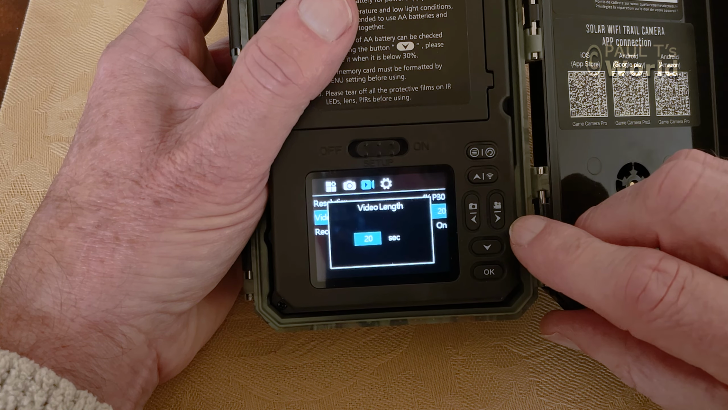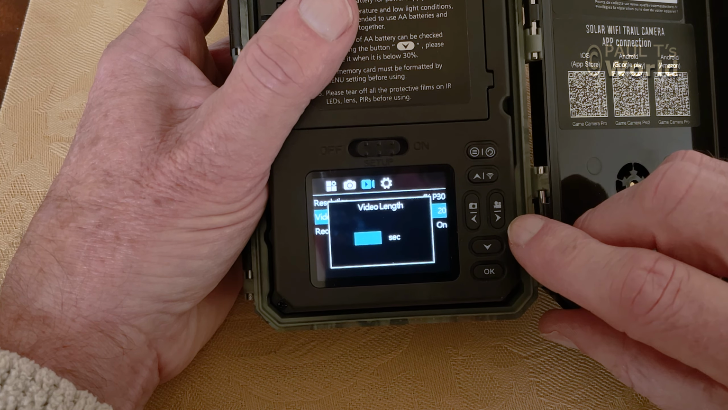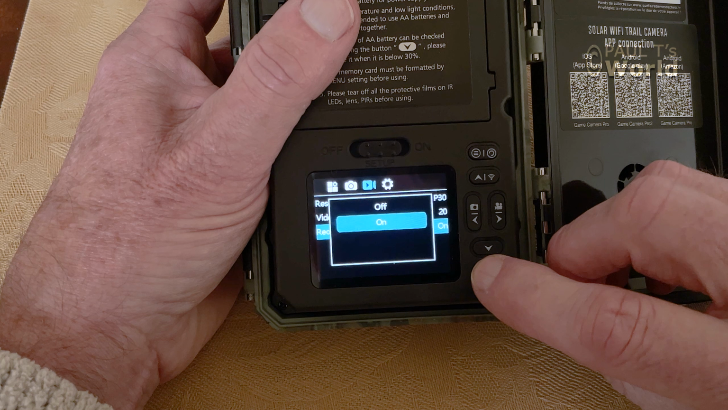Video length. Now this is quite important. I set this to 20 seconds, but it does depend on your situation, where the animals are coming from, maybe how large the animals are. If you set it for 20 seconds, that means that the camera, once it senses movement, will record a 20-second video. Then it will stop, then it will wait at least 10 seconds until it senses more movement, and then it will record another 20-second video. Record audio. Set that to on.